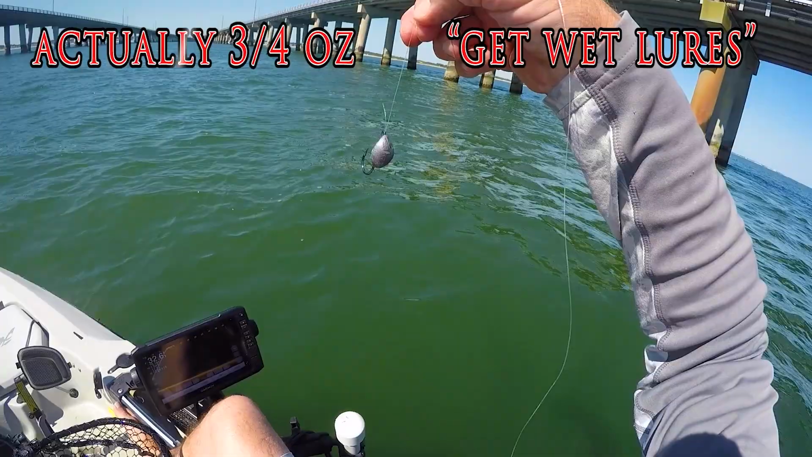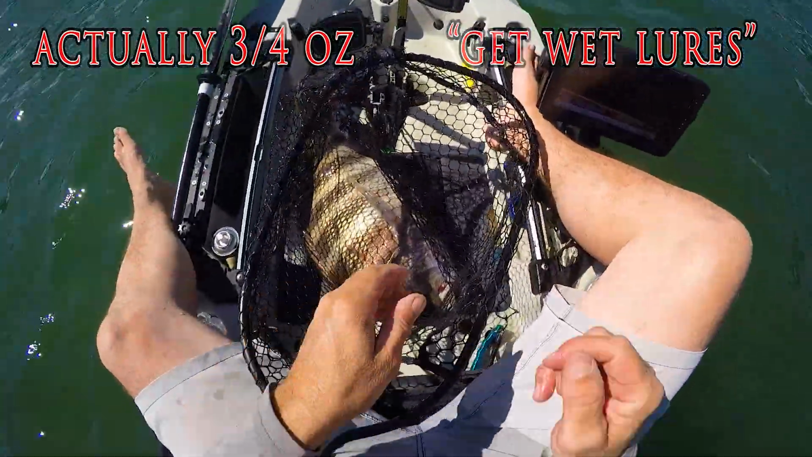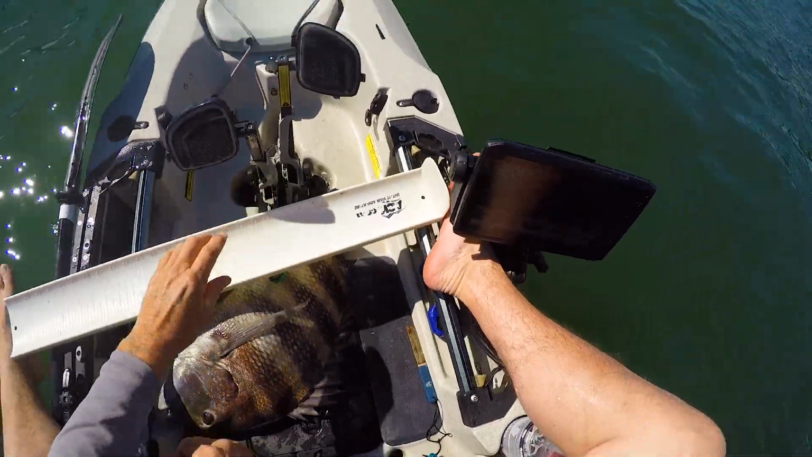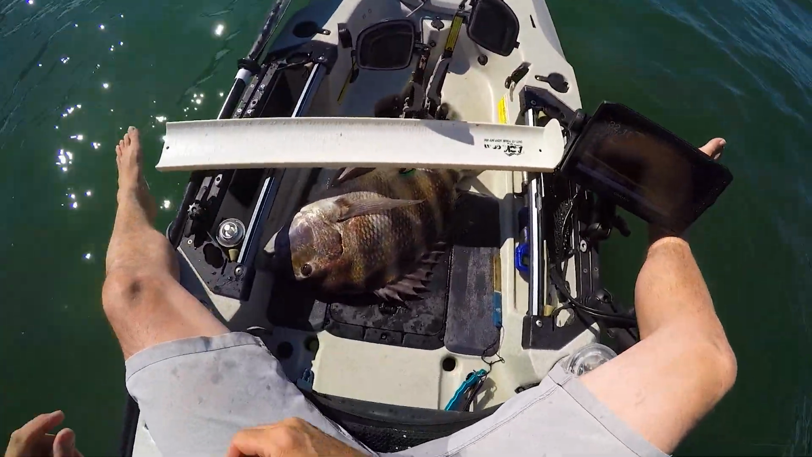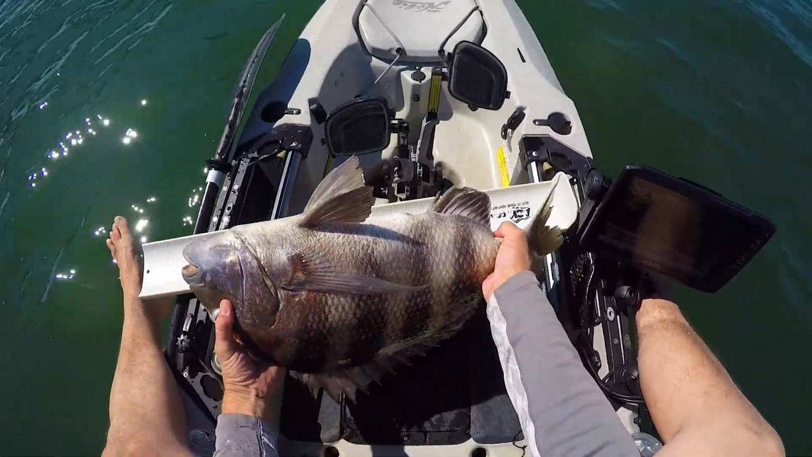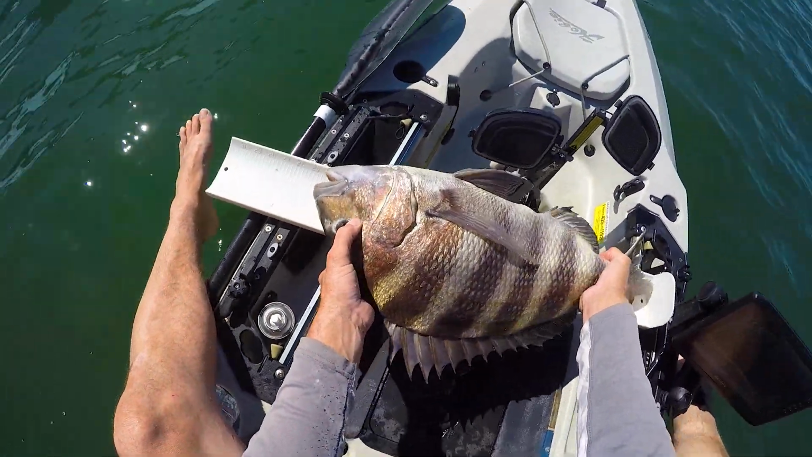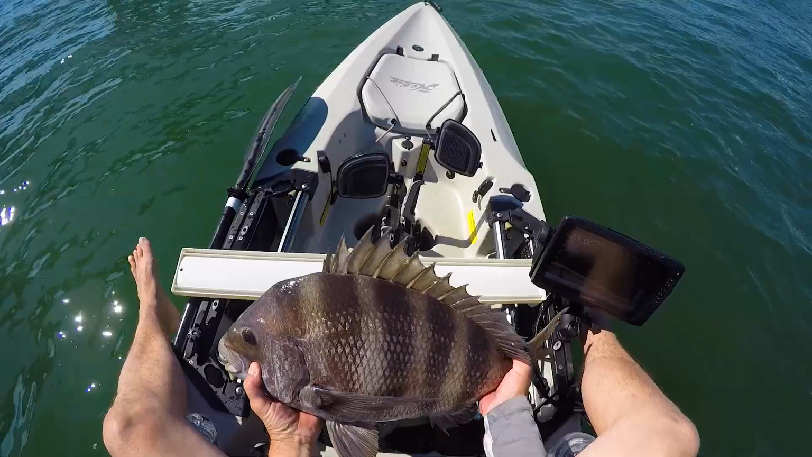That was on a 1/2 ounce jig from Get Wet Lures. So the Livescope put me right on the fish. Well, this ain't a typical sheepshead. This is a beast. 24 3/4. All right, y'all.